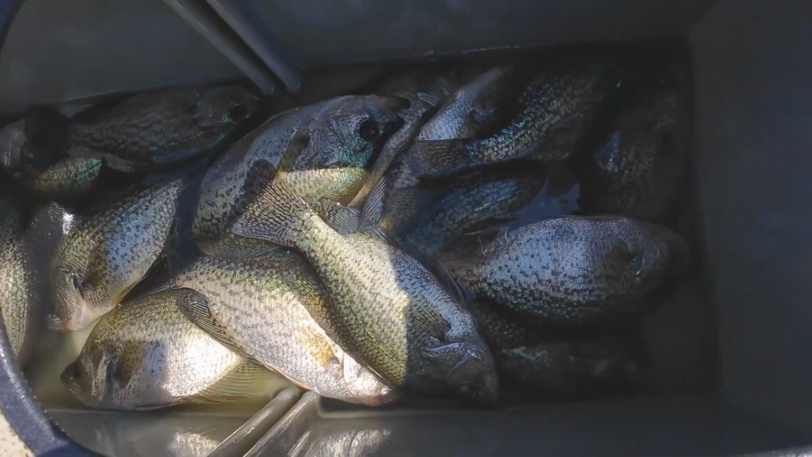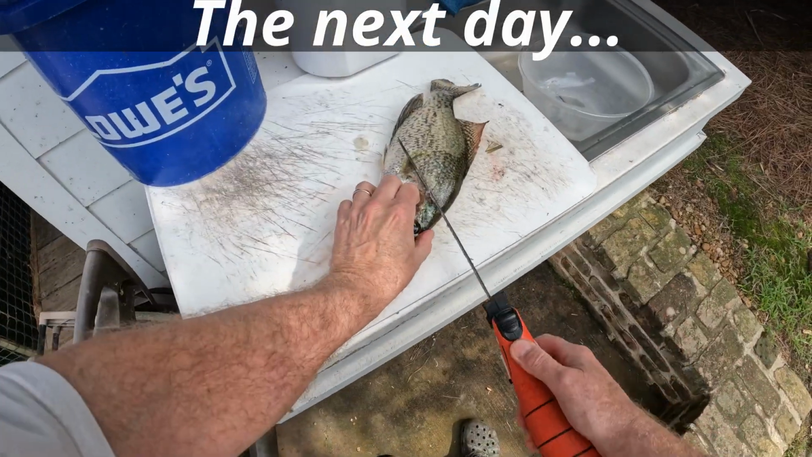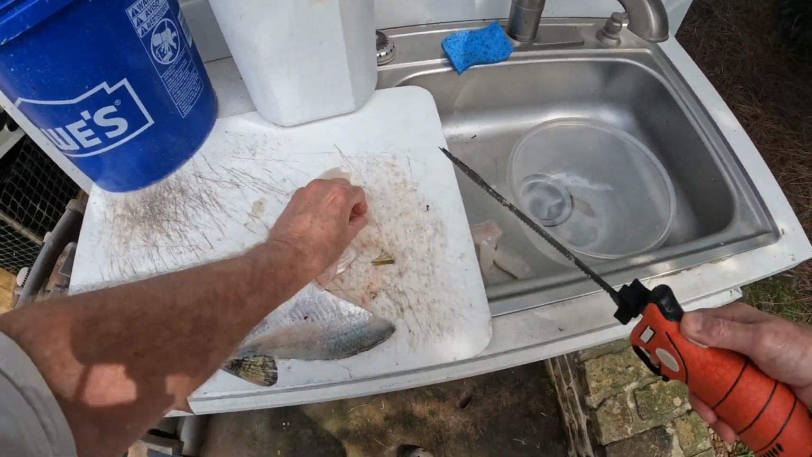Good morning. It's already hot. Man, we are fishing in the summertime. Now there are some good looking crappie. Hey, it's hot summertime in Mississippi, but we're catching them in the brush piles. I'll show you a few tricks that I think will help you out.